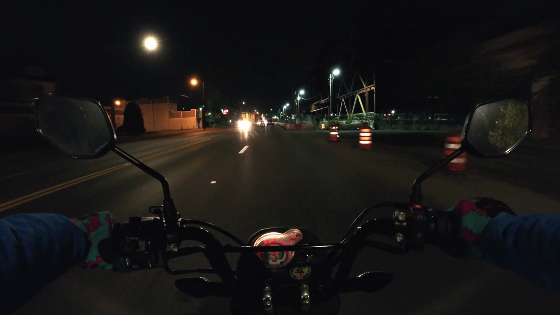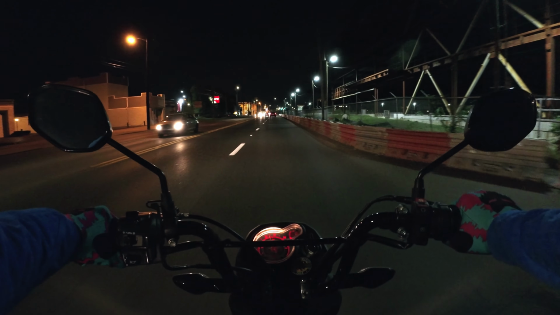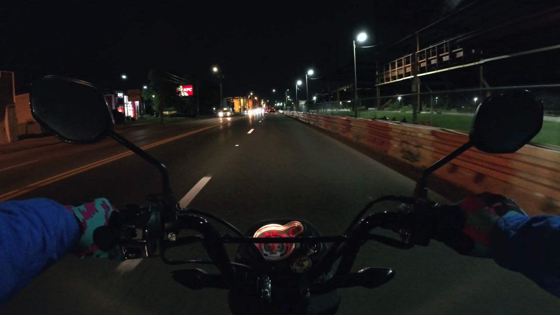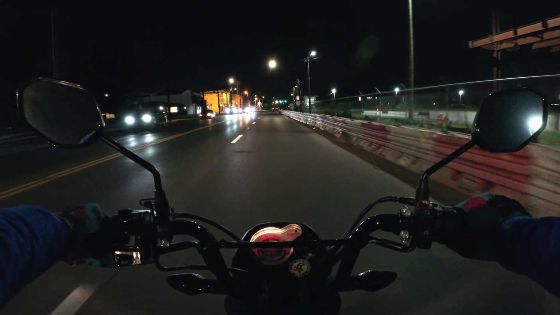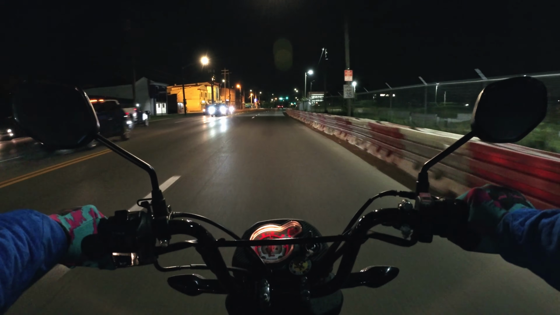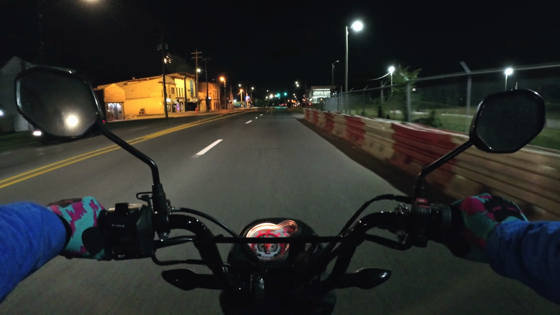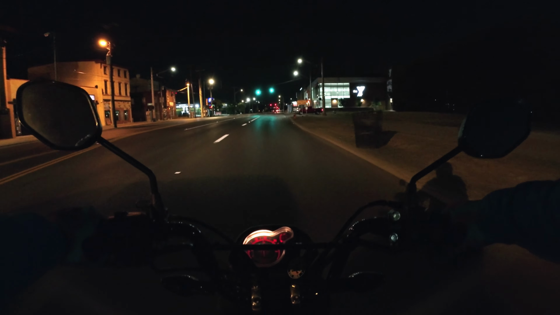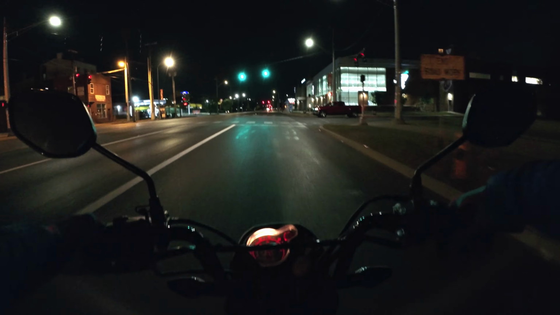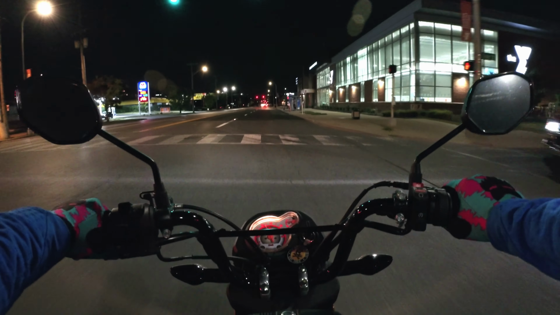The other thing that you encounter with this bike, and I'm sure the other Honda Mini Motos as well, is they are smaller bikes and they do look smaller, but they still look like traditional motorcycles more so than mopeds or small 50cc scooters.